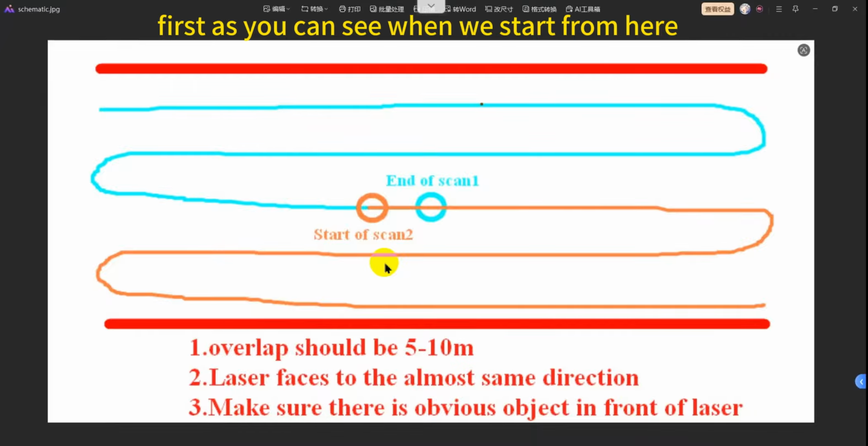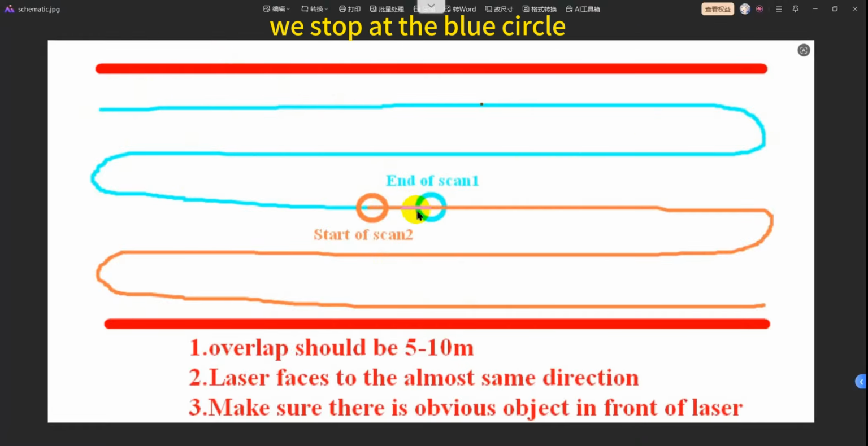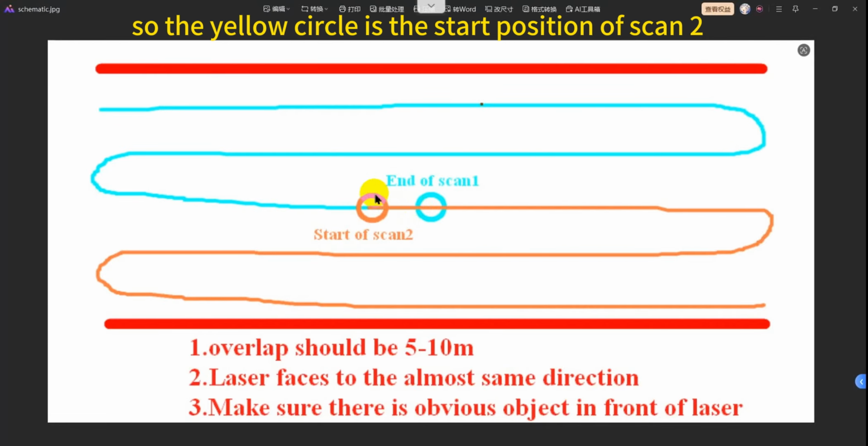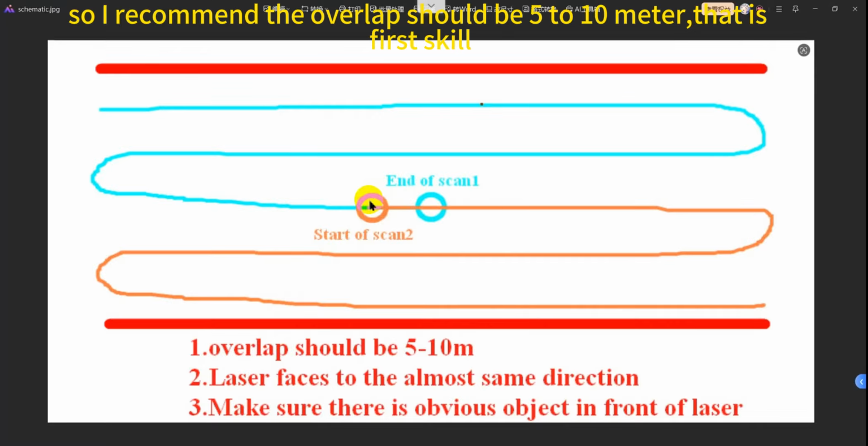stitching. First, as you can see, we start from here and walk around the scenario, and then we stop at the blue circle. The blue circle is the end position of scan 1, and then we change to another battery and start scan 2. The yellow circle is the start position of scan 2. You can see from the schematic there is an obvious overlap. I recommend the overlap should be 5 to 10 meters.